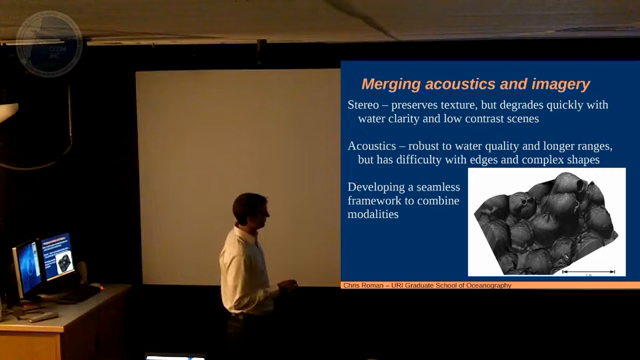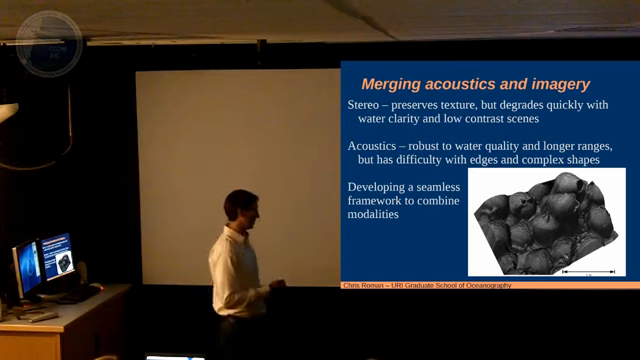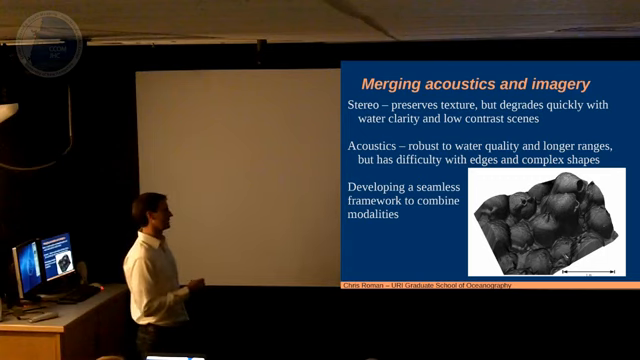So you can preserve, you can't see right here, but there's like a sea urchin right there. That's something you would pull out of the stereo imagery, but you'd have a hard time pulling that out of the acoustics. Right? But in the composite data product, when you're done, you have both. So that's something nice. My student's working on a Markov random field and a Gaussian processing way of looking at how to do this actually.